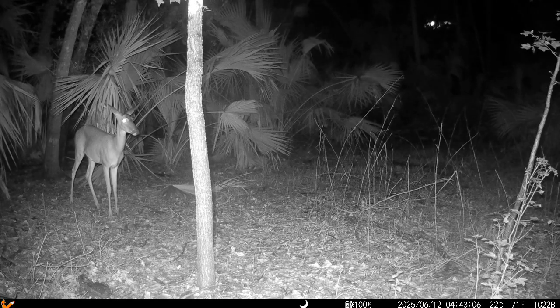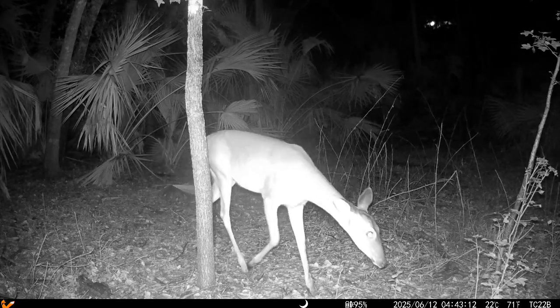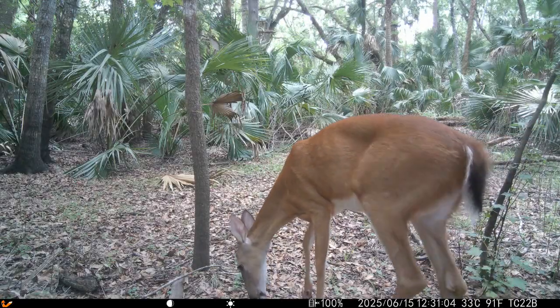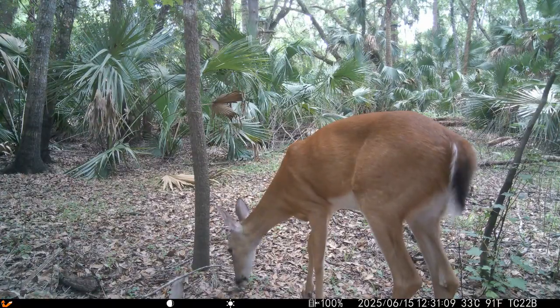Here's a deer. Just checking things out. I mean, we know the pigs go through there. I don't think the pigs bother the deer so much, but if they were to encounter a bear, that might be a different story.